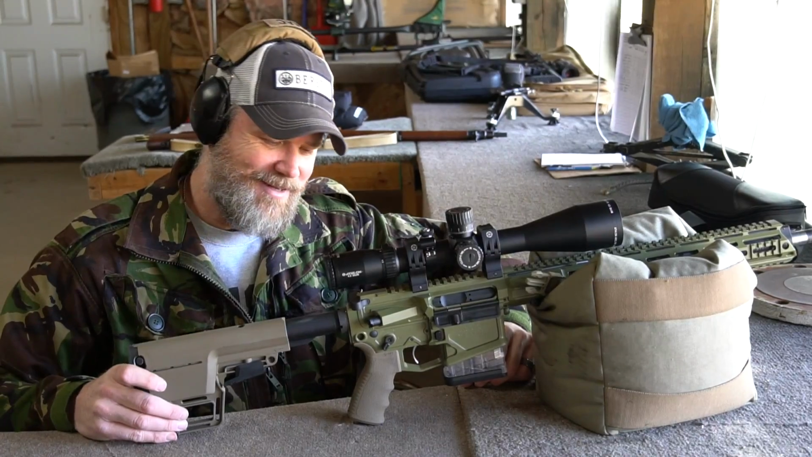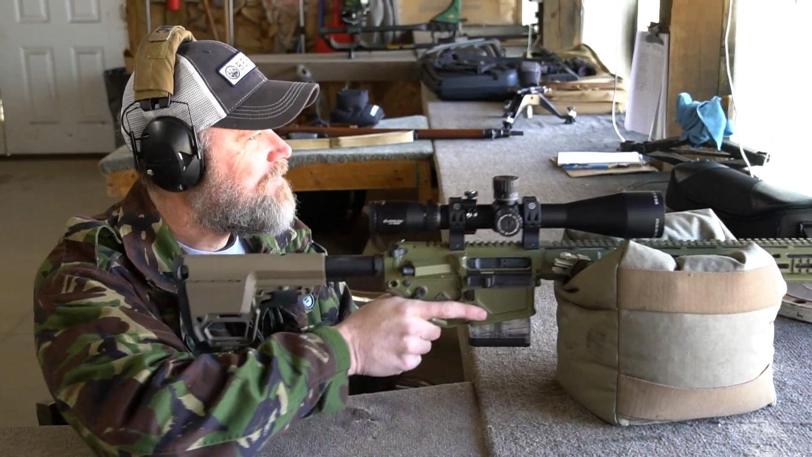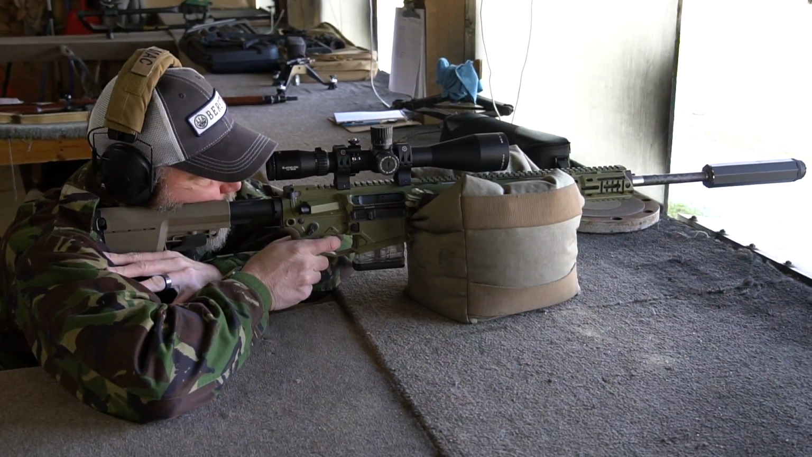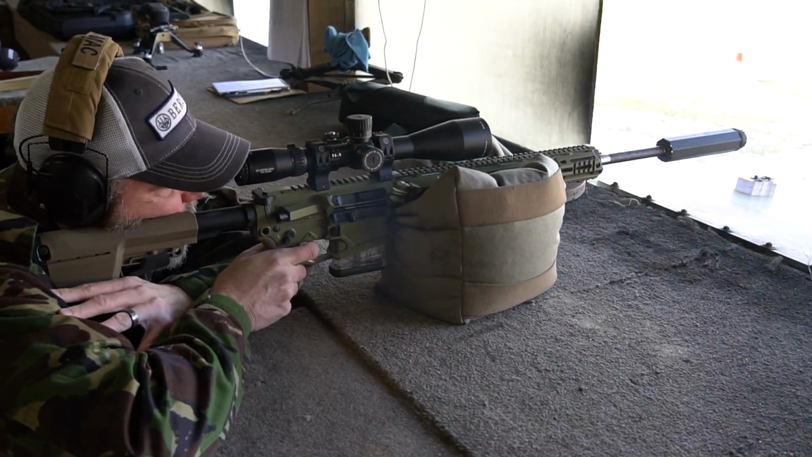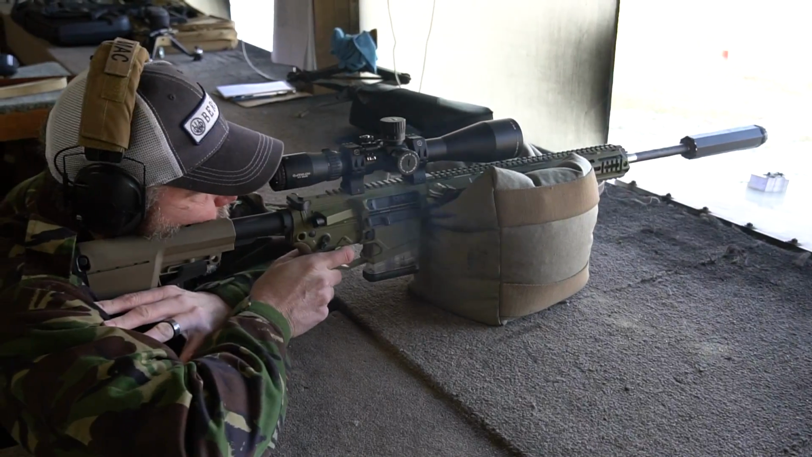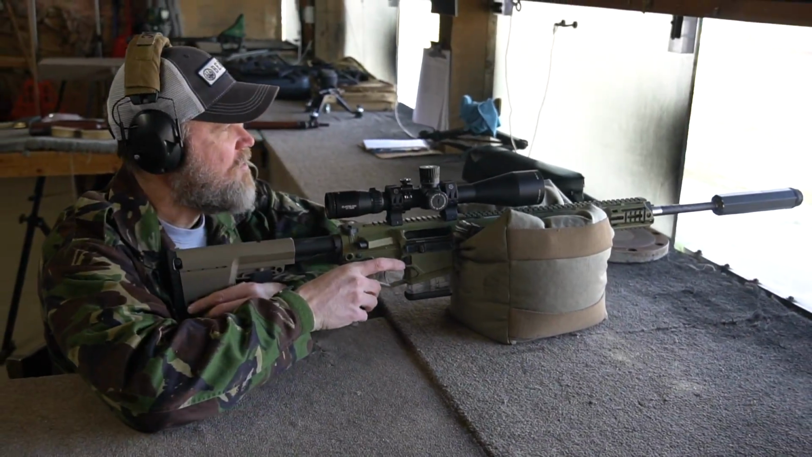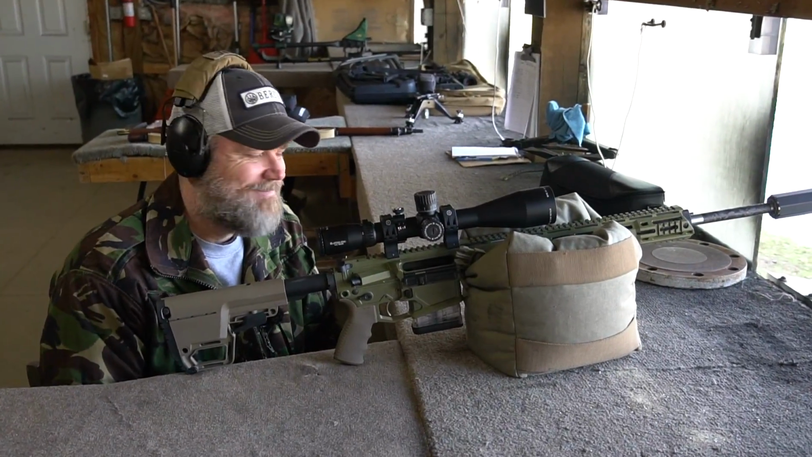So yeah, what a neat gun. I like the green too. And it's grouping nicely. Yep, I love it.